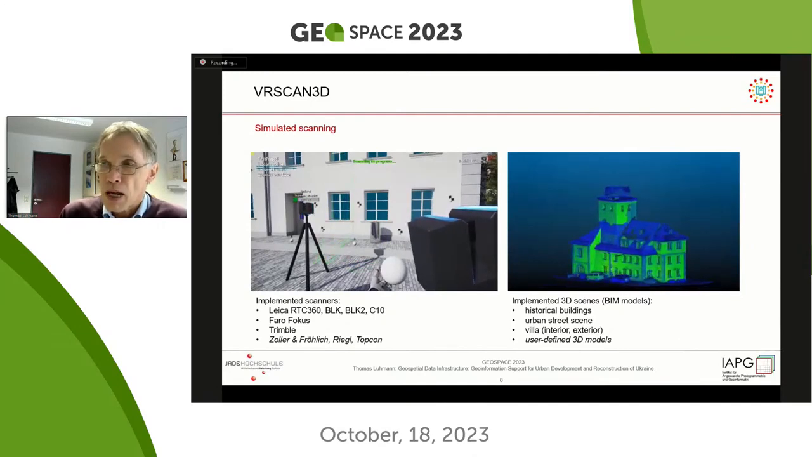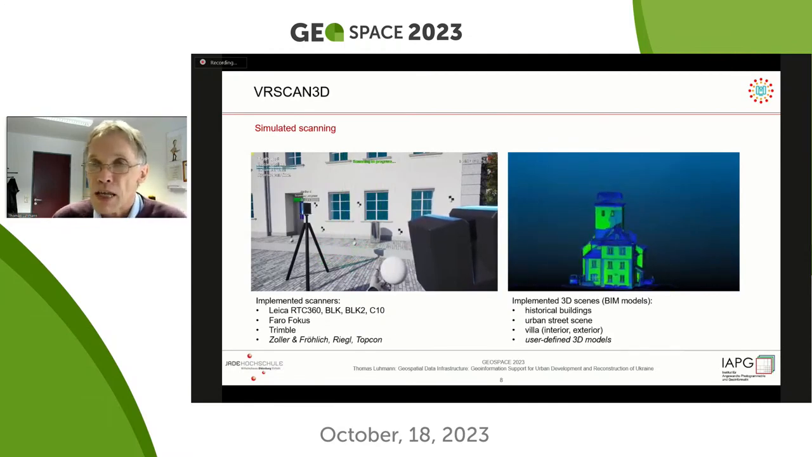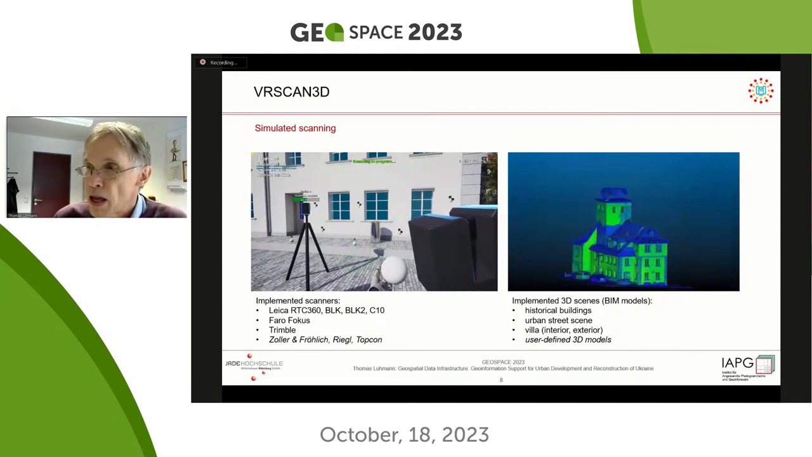Within the software, we have different professional scanners from Leica, from Faro, from Trimble, and we will include other scanners as well. They will look like the real instruments. They have the graphical user interface as the real instrument. So all functions are exactly the same as in reality.